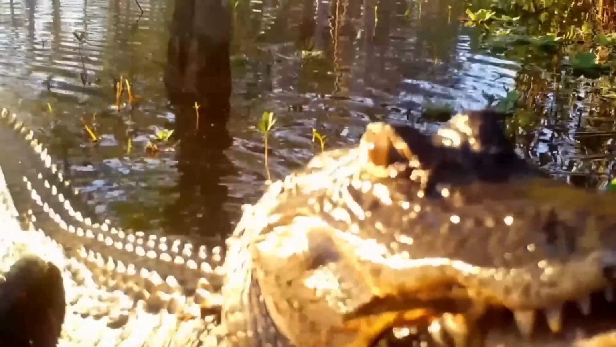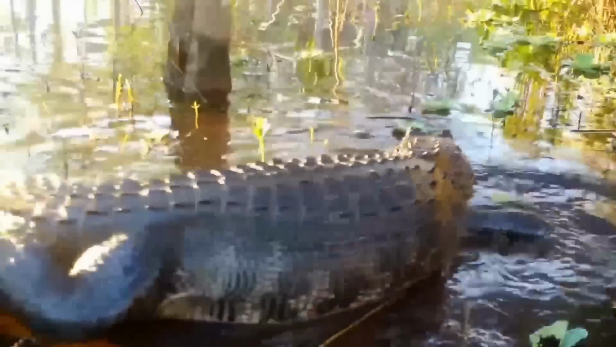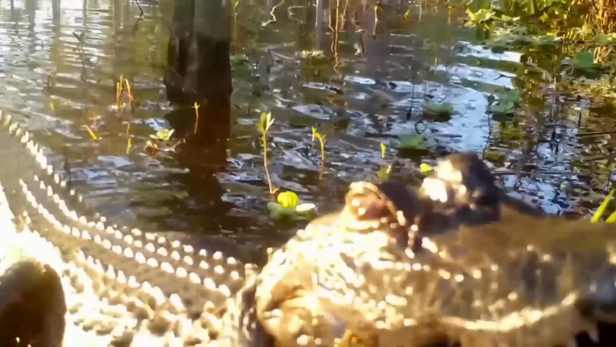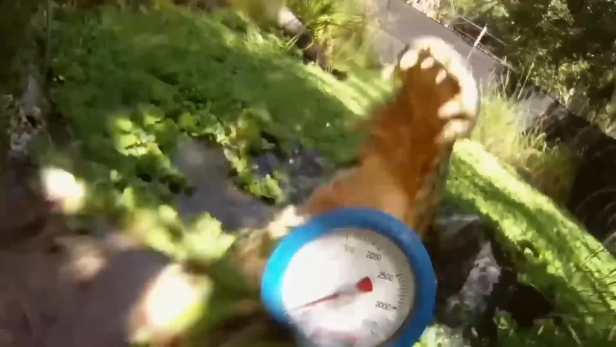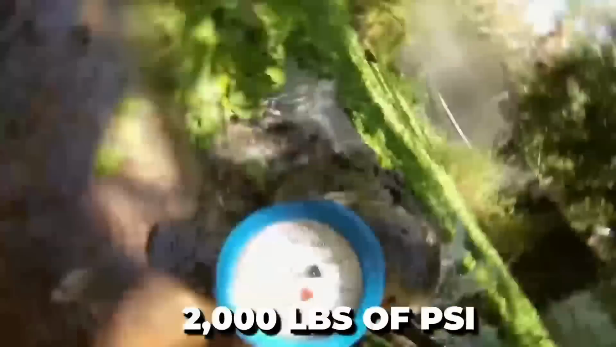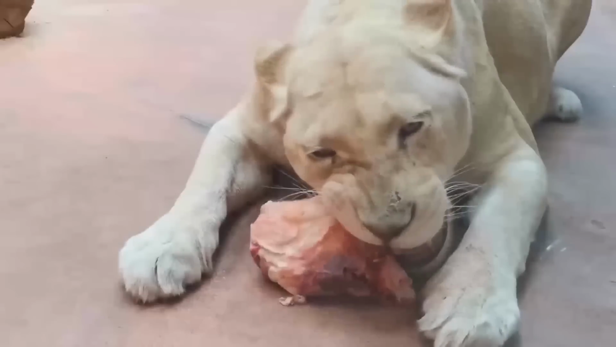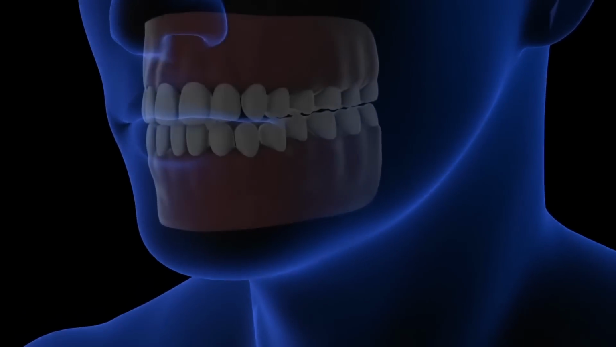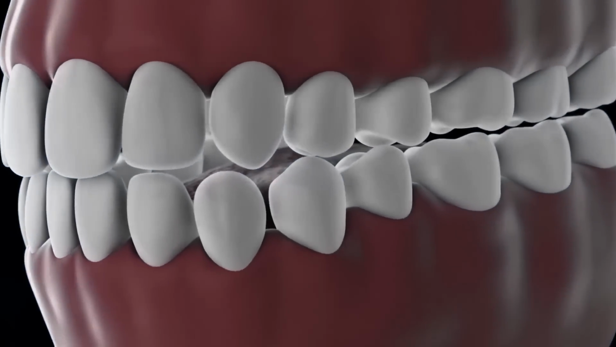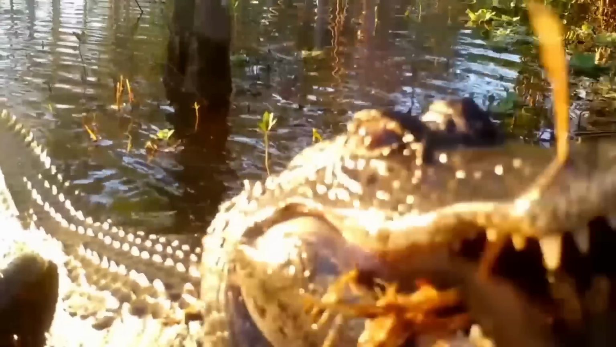It stops in front of the camera and chomps down on the catfish, devouring it in one swift motion. The sound of the alligator's powerful jaws crushing the catfish is enough to send shivers down your spine. Alligators have the strongest bite force measured, with an incredible 2,000 pounds of pressure per square inch. For comparison, lions only have a bite force of 600 pounds of pressure, and humans have a mere 120 pounds of pressure per square inch. This just goes to show the immense strength and power of these prehistoric creatures.